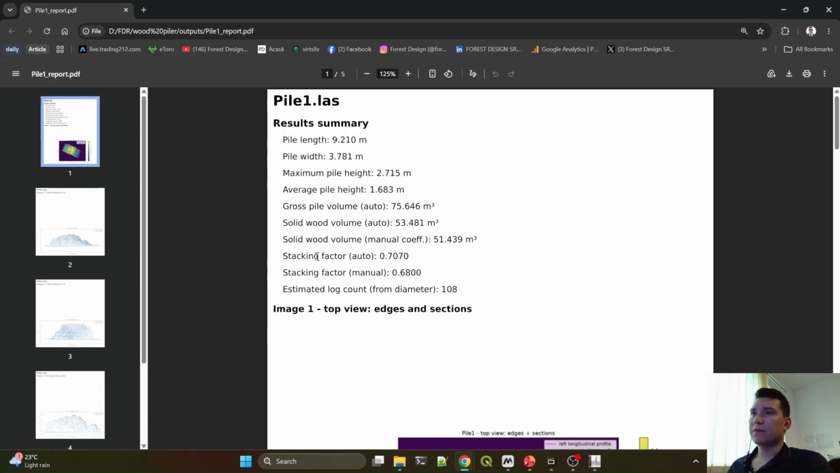Now we apply the stacking factor and we have two values. One is the auto stacking factor and one is the manual coefficient that we manually put in the analyzer. You can see the differences here. They are not so big because the stacking factor is actually not really far from what we put in.